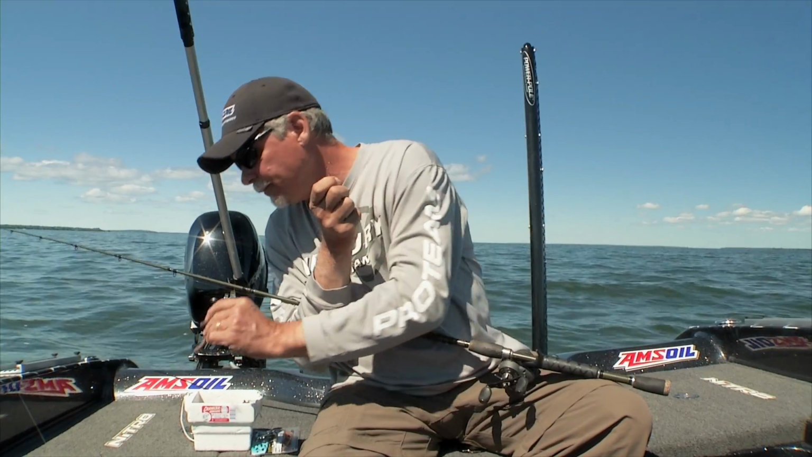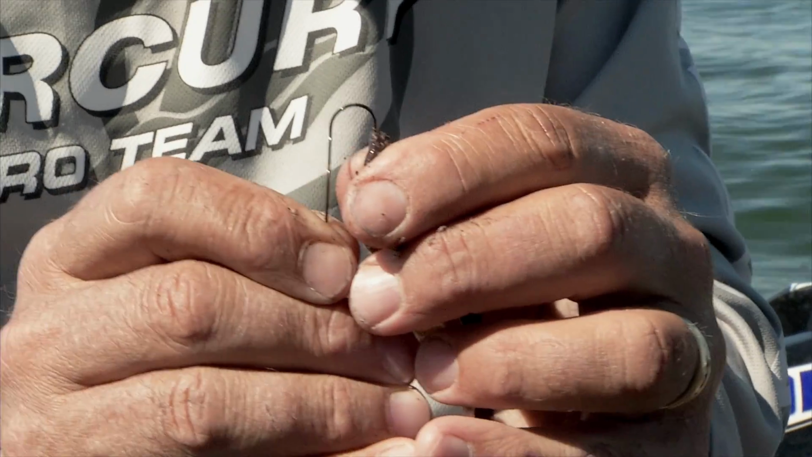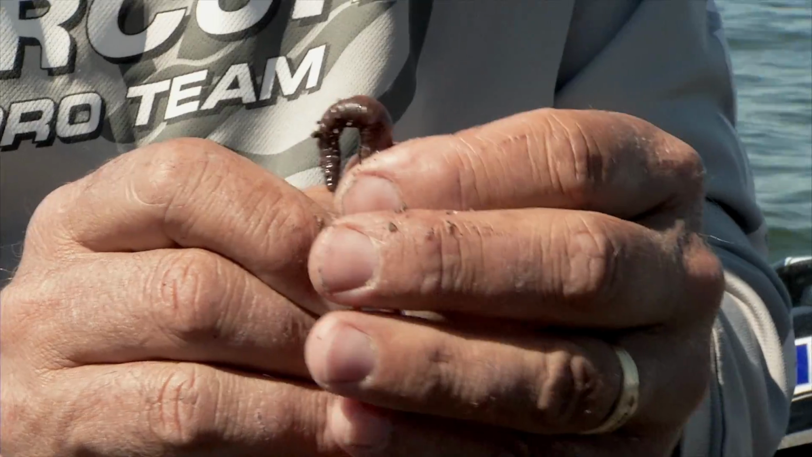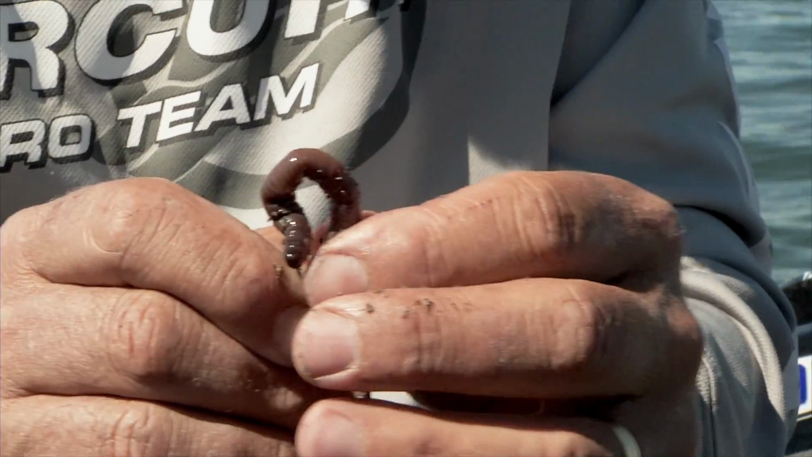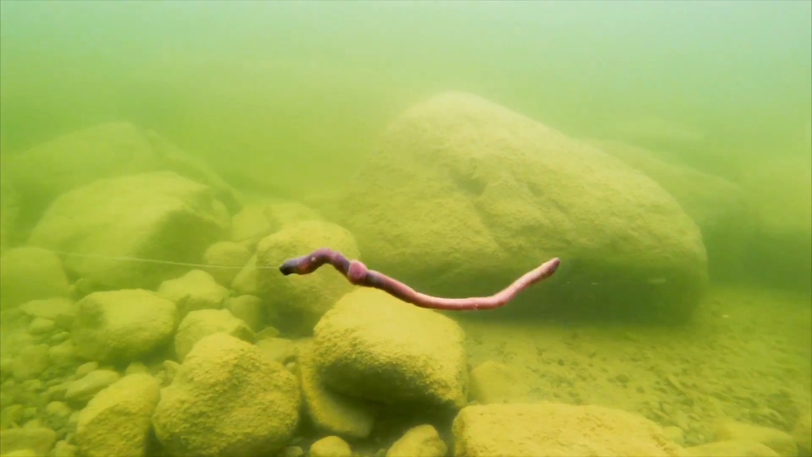The way that you hook your crawler up, all you really do is hook it through the nose just like Slow Death. You run it up the center of the crawler. You come out about 1/4 of an inch below the band, and then you string the crawler right over your knot. In the water, this will spin the whole crawler.